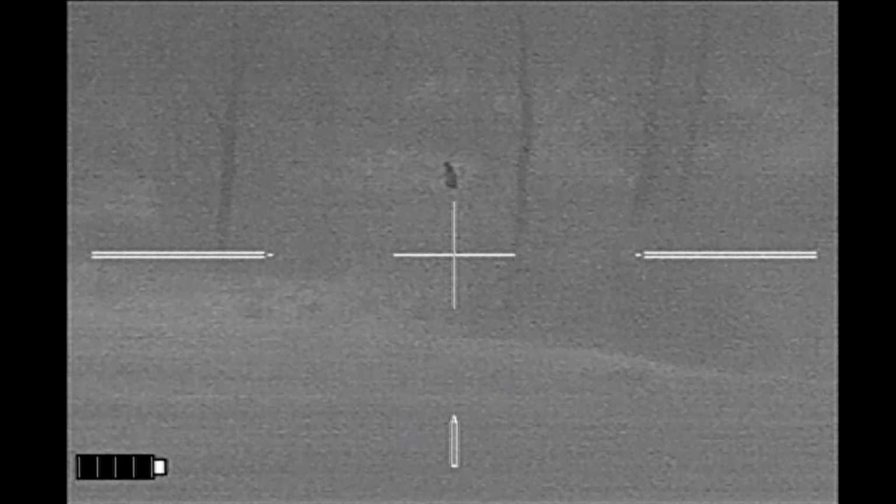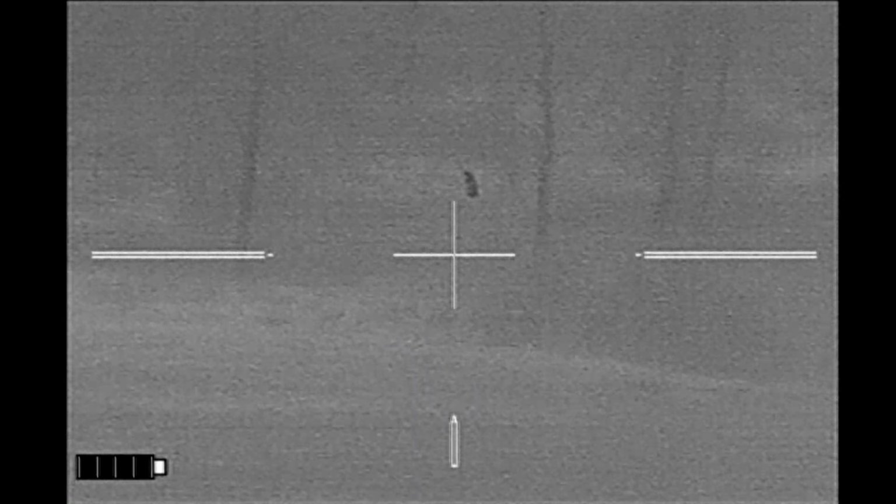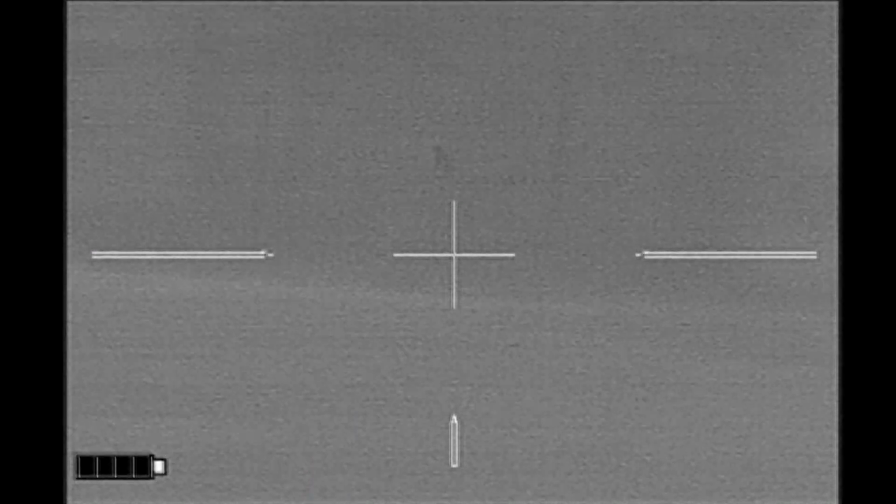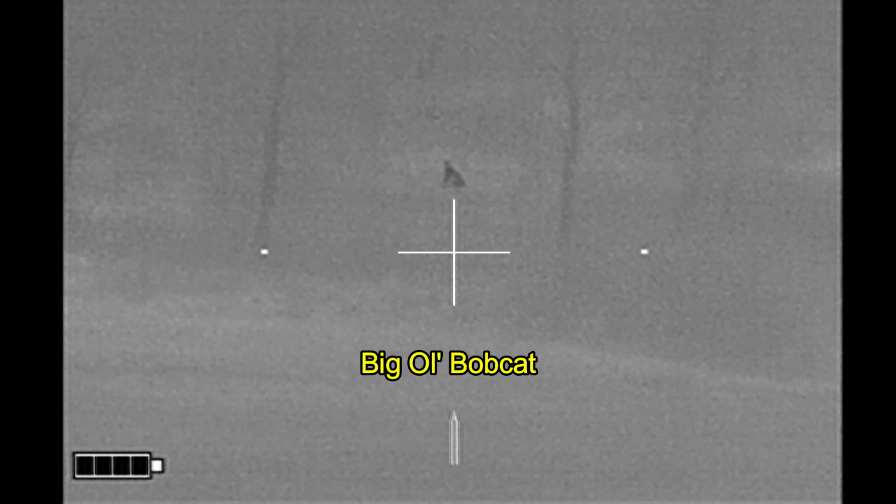But after I did GPS on them, the cat wasn't that much further away and didn't look that much bigger. I even tried walking down to this low area, but couldn't see it from there. Later I saw it walk off and it was just a big old bobcat.